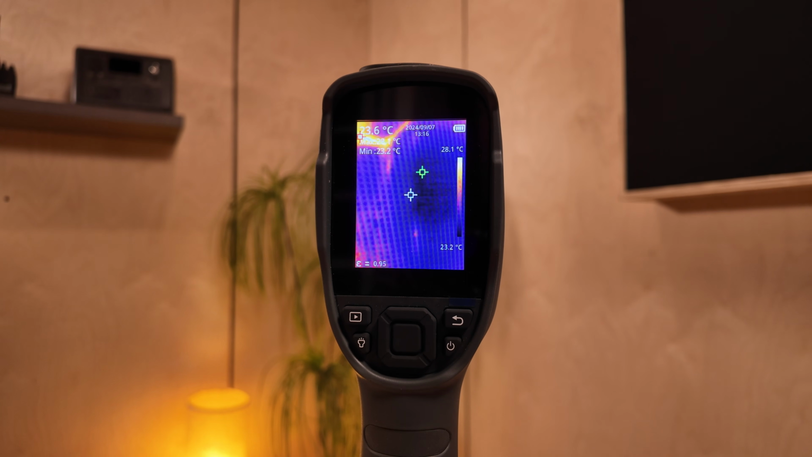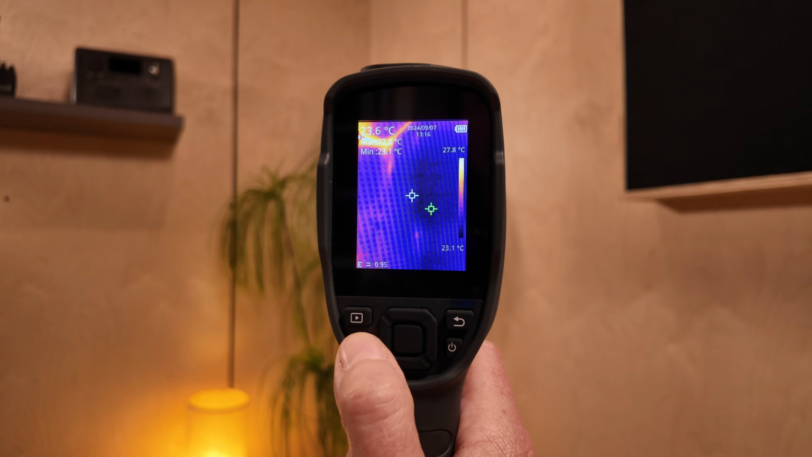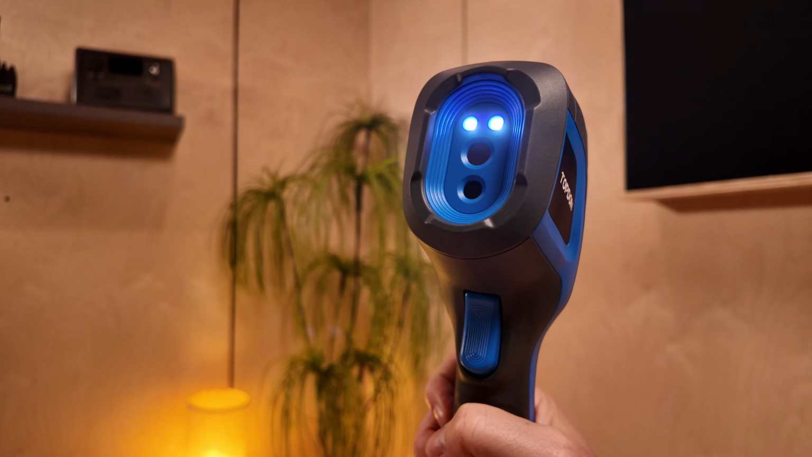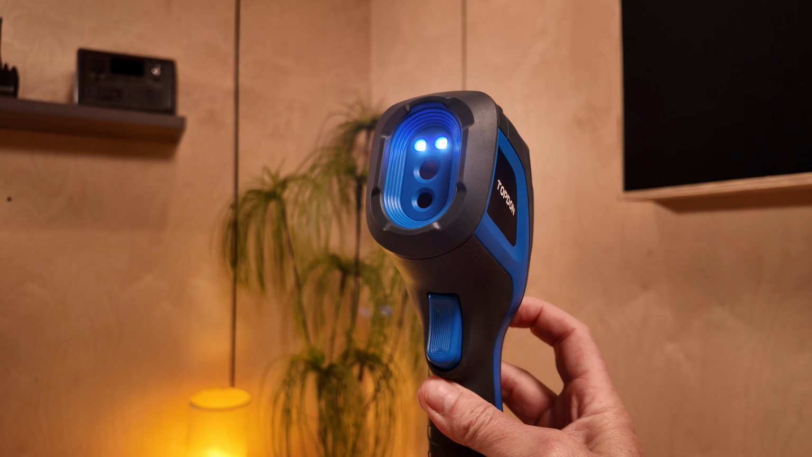So the operation of the unit is pretty self-explanatory and easy. Just point it to whatever you like. You also have a LED light here, which you can enable here, but obviously that has no need for me now. But you see the light here, and that switches it off.